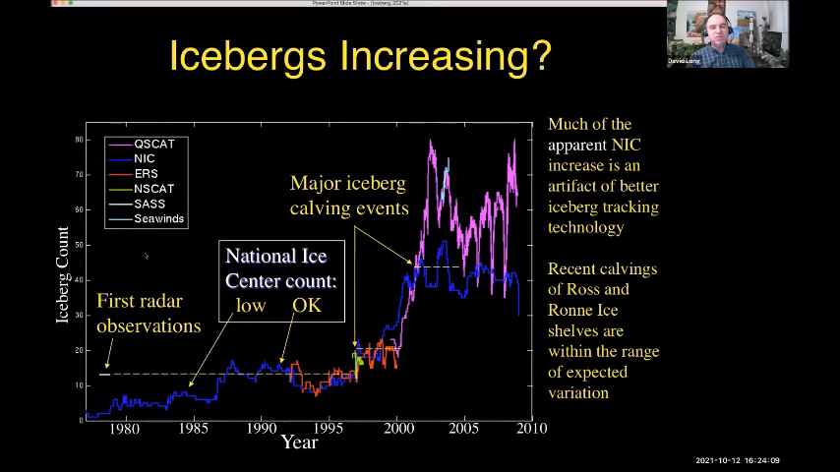The colored lines represent different sensors, okay? All the sensors except for the blue one are radar sensors. The blue one is actually the National Ice Center's database. It started with a low number back in the 70s, and then it climbed almost exponentially. So by 2000, the question was asked, does this exponential increase represent a sign of global warming?